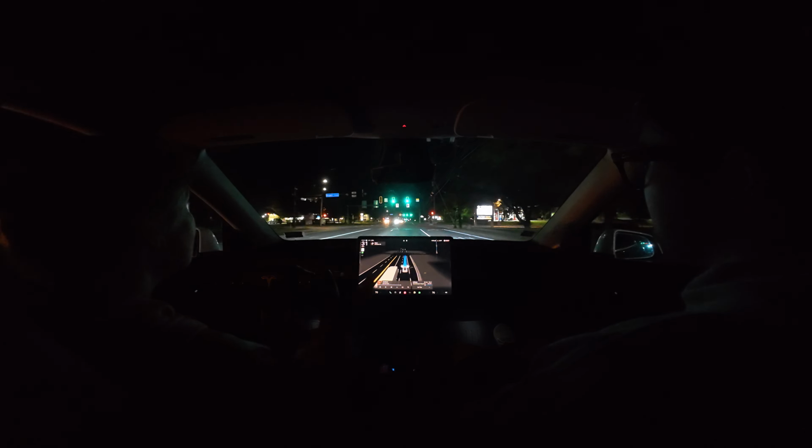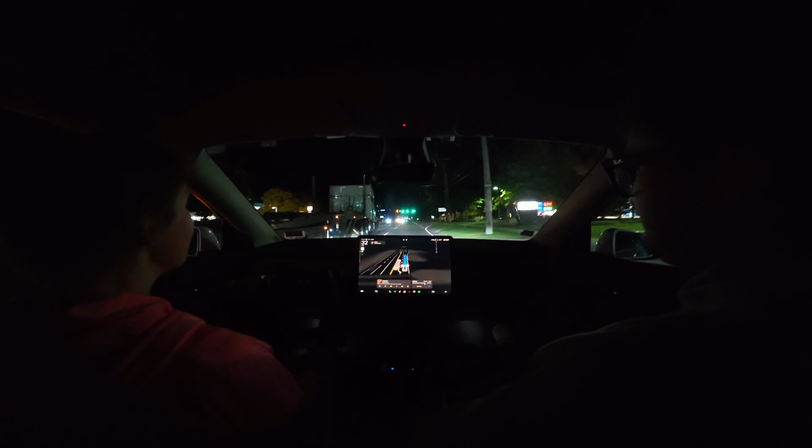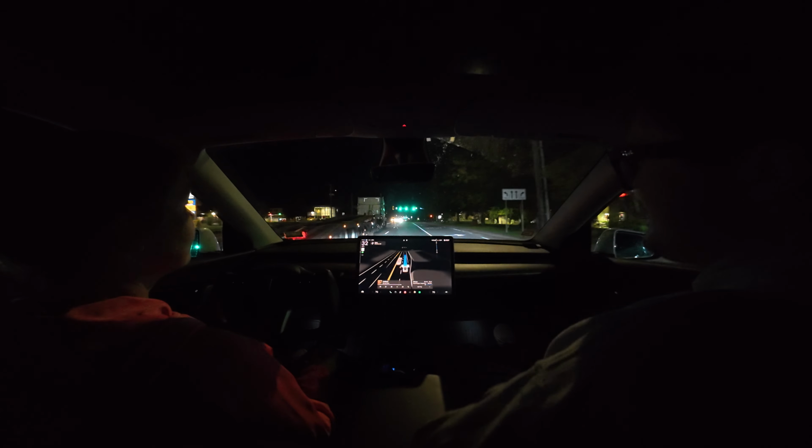I put one in. We passed 10 of them on the way to the one that said the closest gas station. I think that's because they pay for... Because I should have stopped. But look at that long car. Yeah.